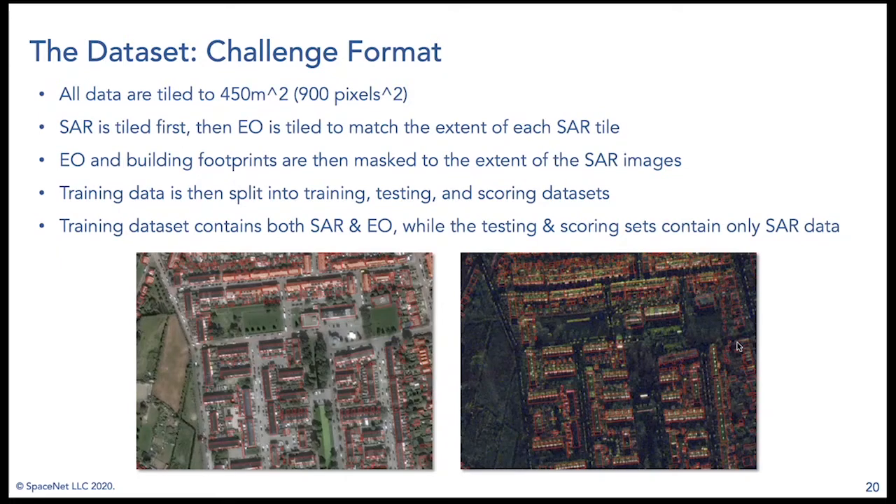Finally, we do a lot more pre-processing to get this into a challenge-friendly format. So we have basically EO and SAR pairs for each location, and we tile the data to 450 meters squared or 900 pixels on a side. A lot of current AI algorithms need data that is tiled into smaller formats. You can't just feed really super expansive satellite images into these algorithms and expect them to work. It's really geared towards smaller images, so that's why we do this.